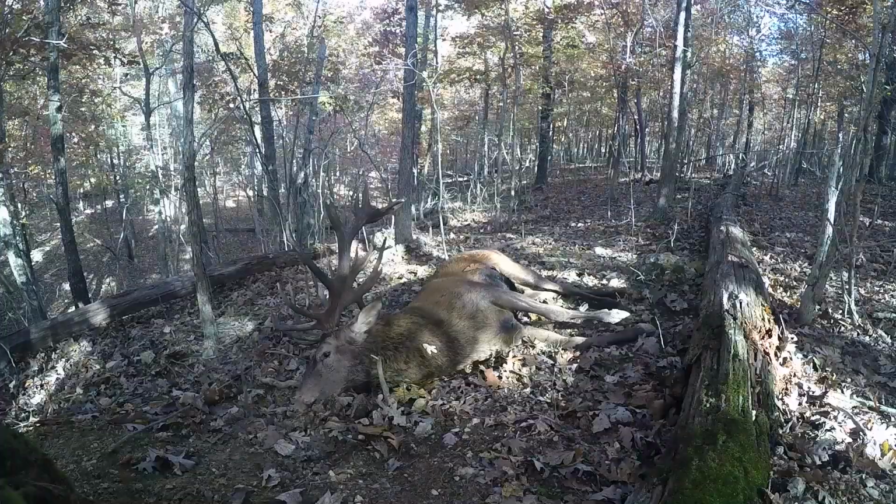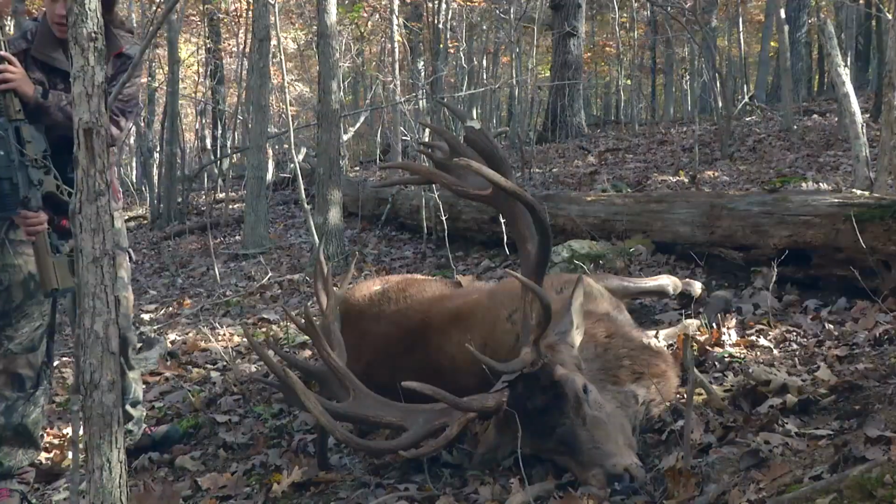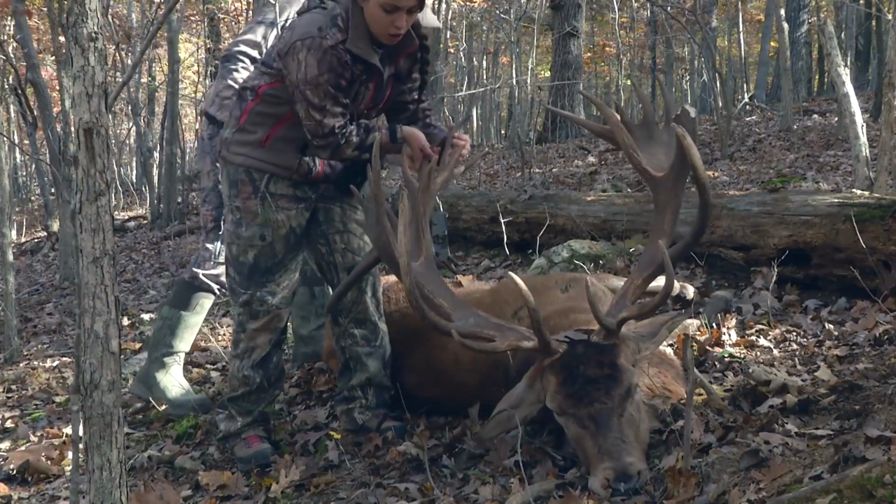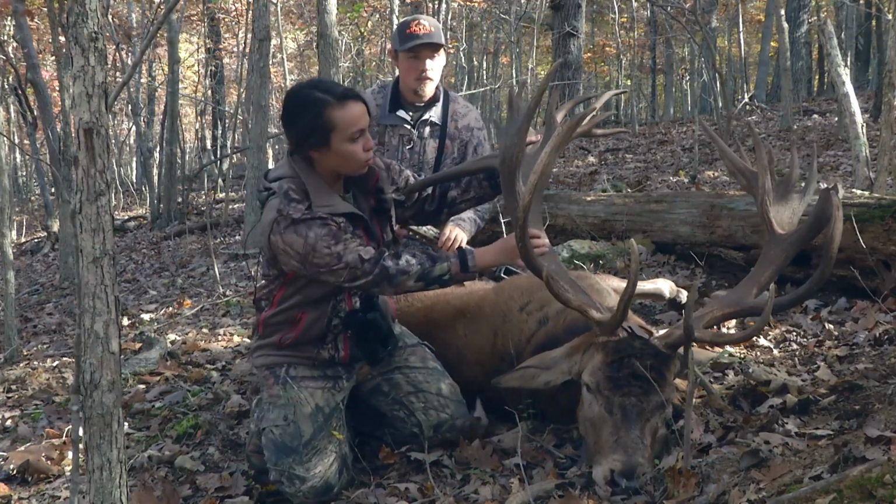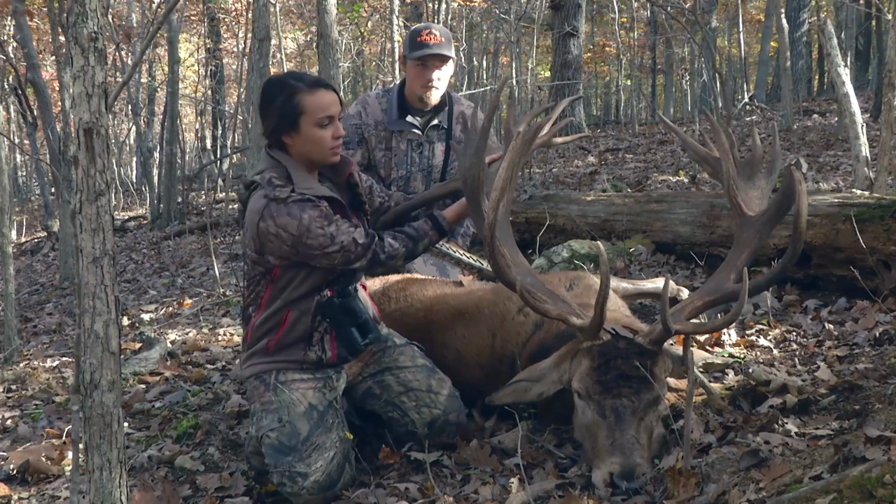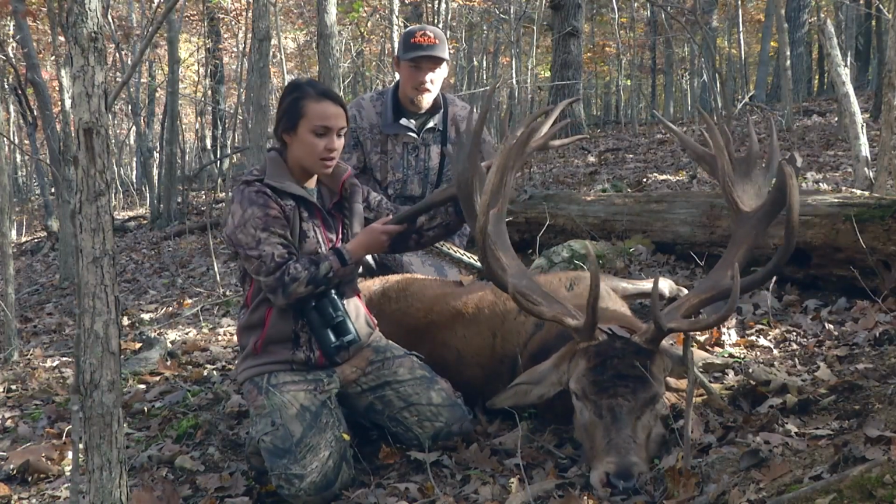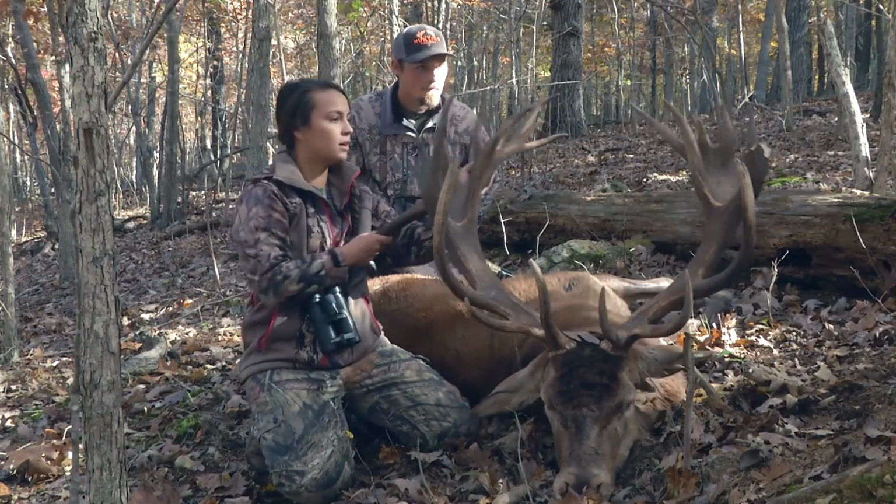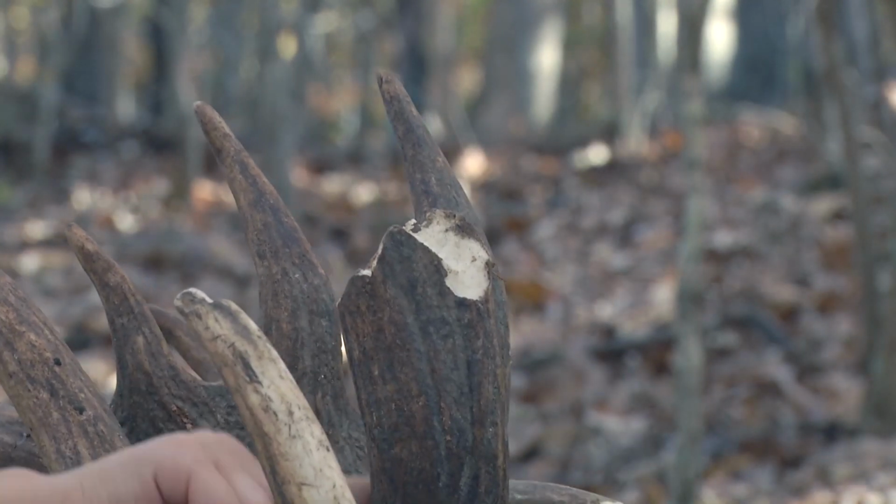Look how big he is. This is awesome. Yeah, he's a real awesome animal. Oh my God. Good job. Look at the mass on him. That's incredible. I don't think I've ever seen something like that before. And this drop tine, he's absolutely gorgeous. Look, he's broke off right there. I didn't even see that when we were looking at him. Yeah, I didn't see it either.